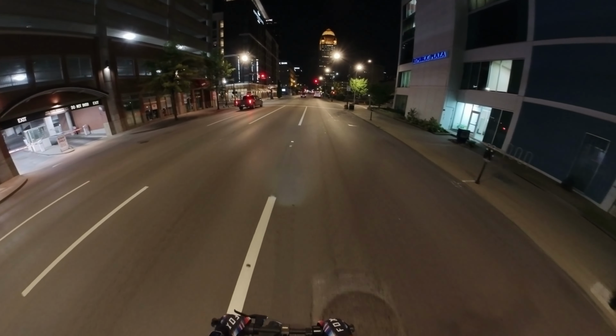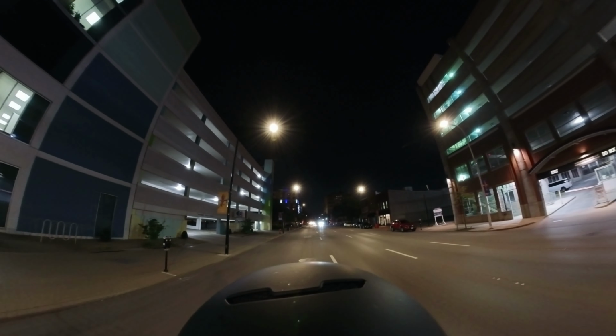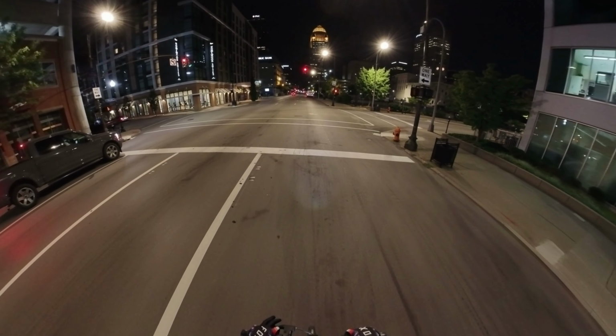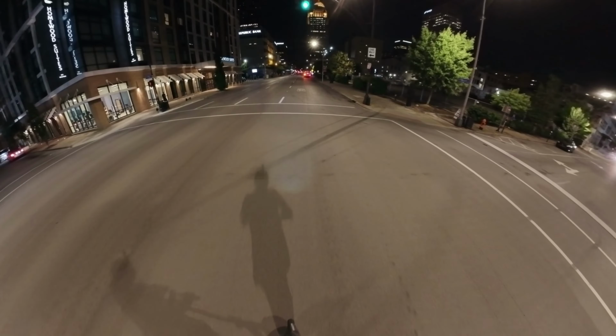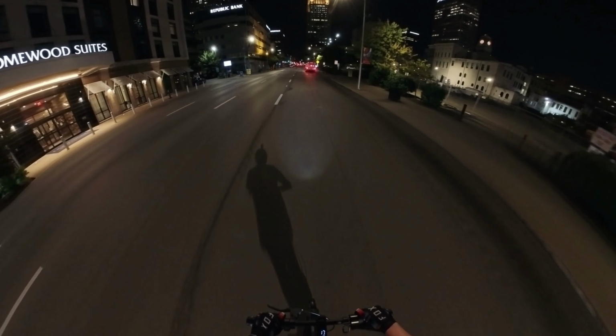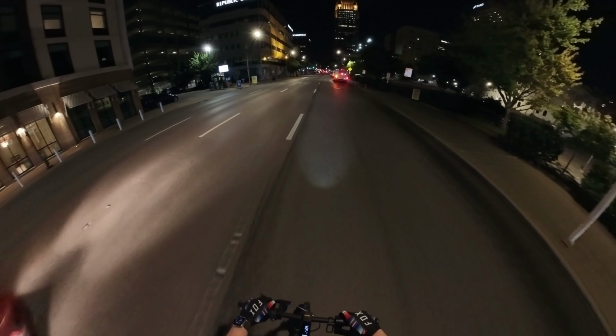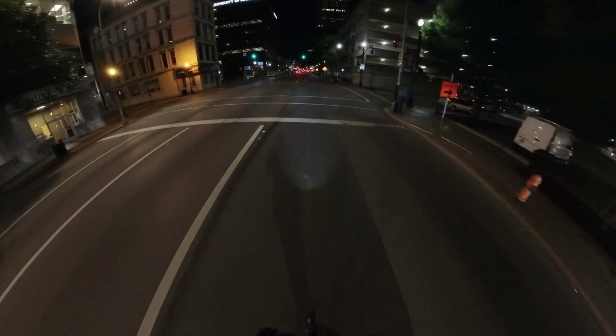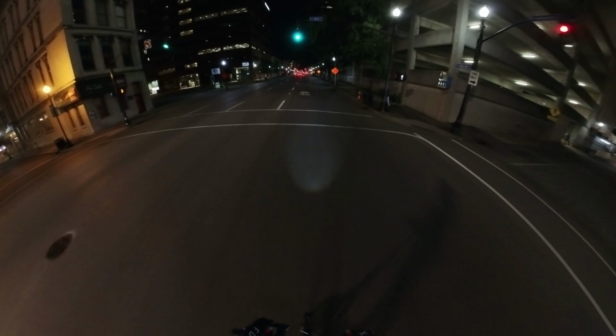So now we're on Market Street. So, again, I'm not sure how angled this is. I'm shooting with a 360 camera, so I should be able to angle the footage however I want, but on the road there are the lines in this far right lane that indicate that this is the shared lane with bikes.